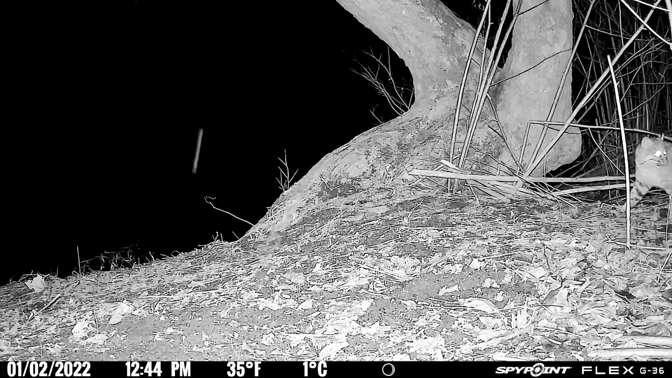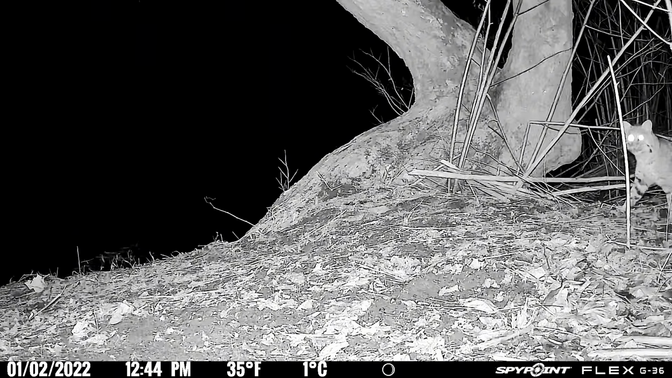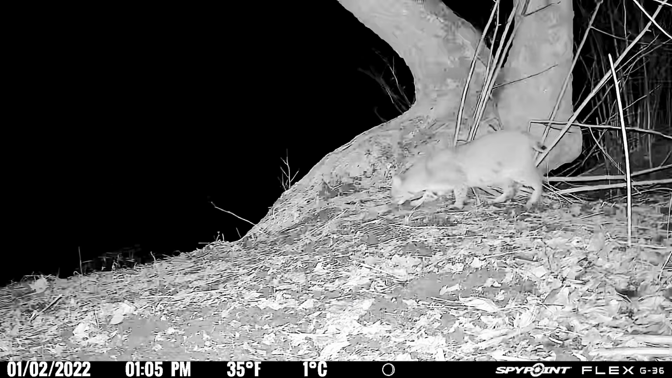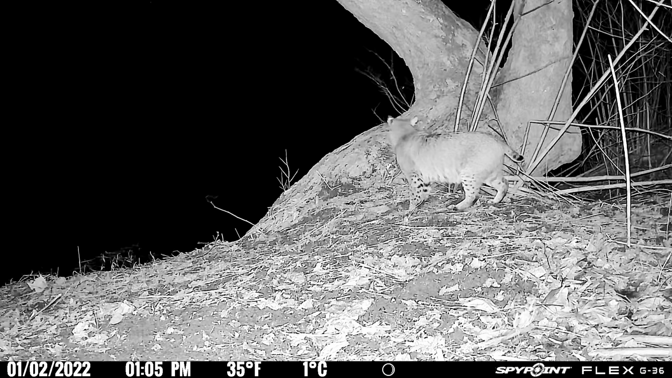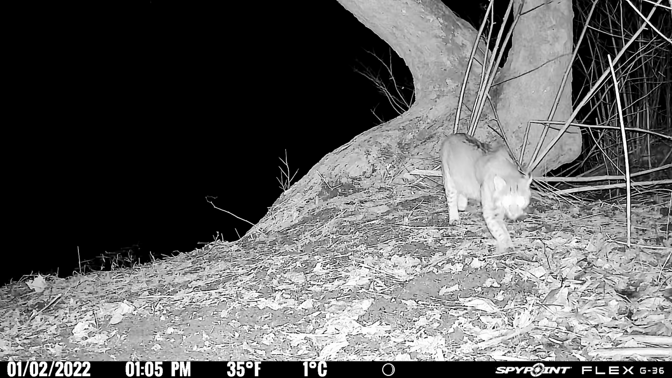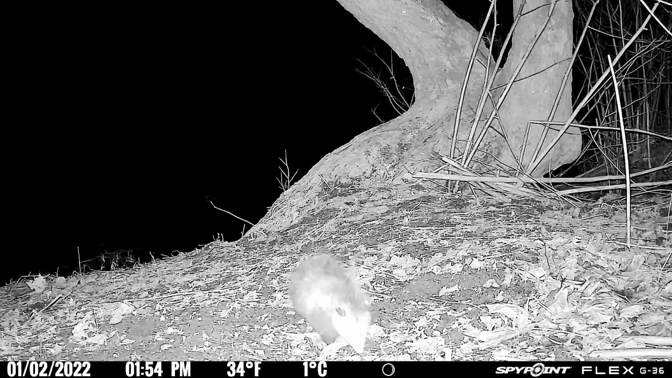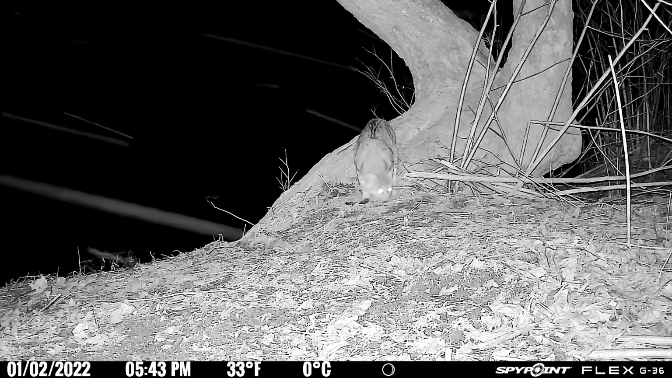This is where things get pretty cool. This is a big bobcat coming in to check out the meat, and he actually hangs out for quite a while, and we've got a good amount of footage of him. And of course, typical scavenger, possum coming through, cleaning up what he can. Later that evening, the bobcat did return.